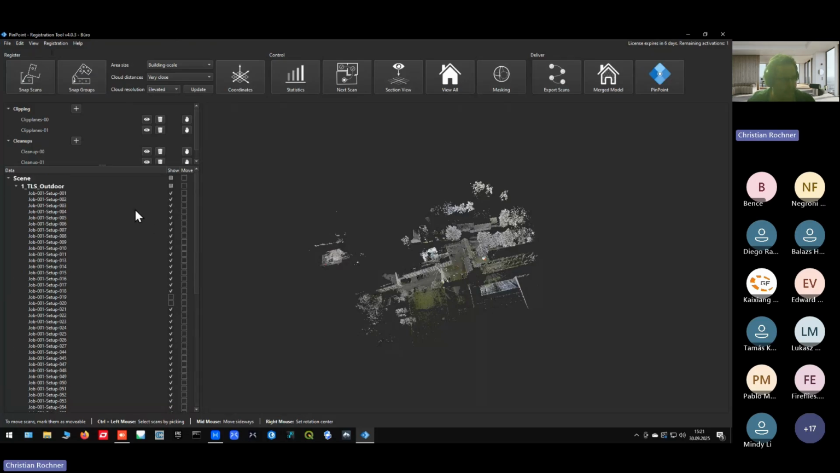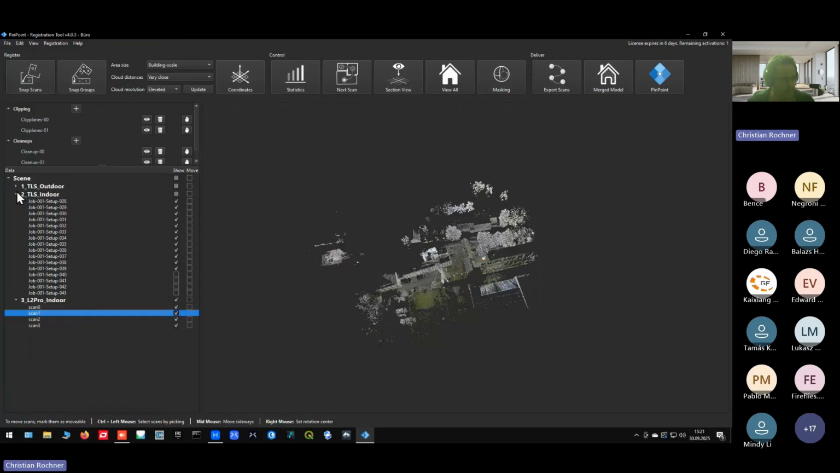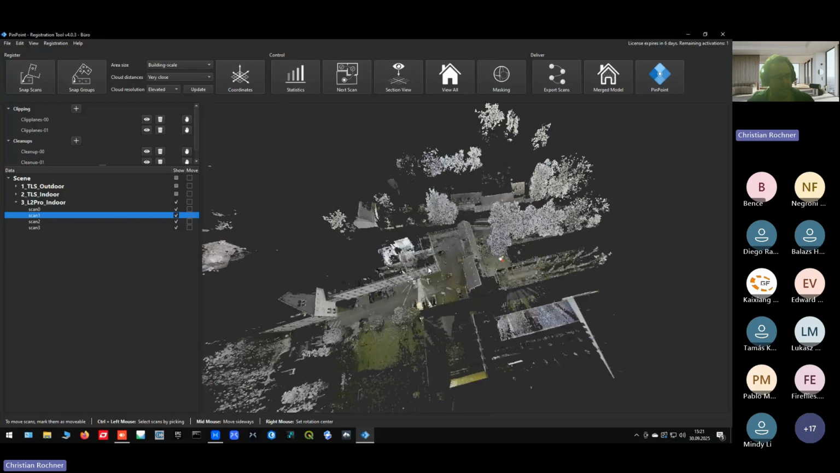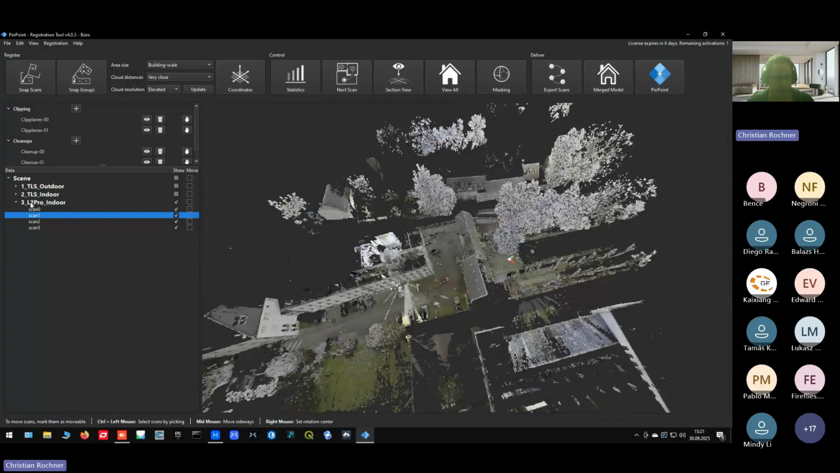Once the scans are imported, I have a little example project here with some terrestrial laser scans, TLS, outdoor and indoor, and we will add the scan with L2 PRO data, XGRIDS data, inside. That's the setup here.